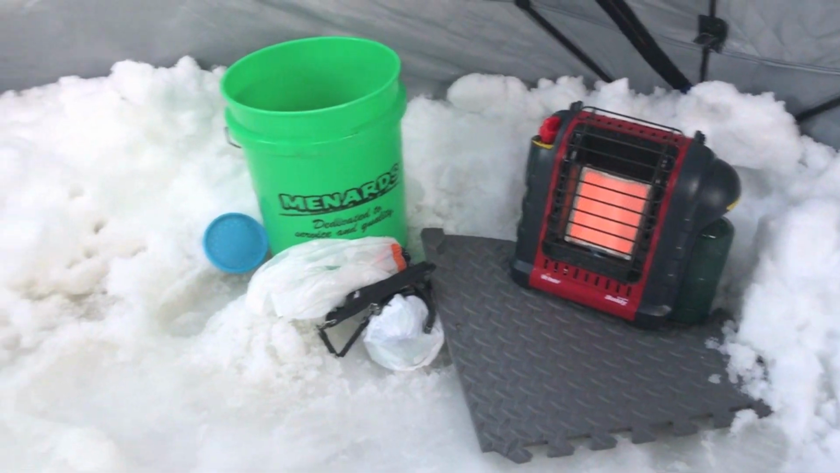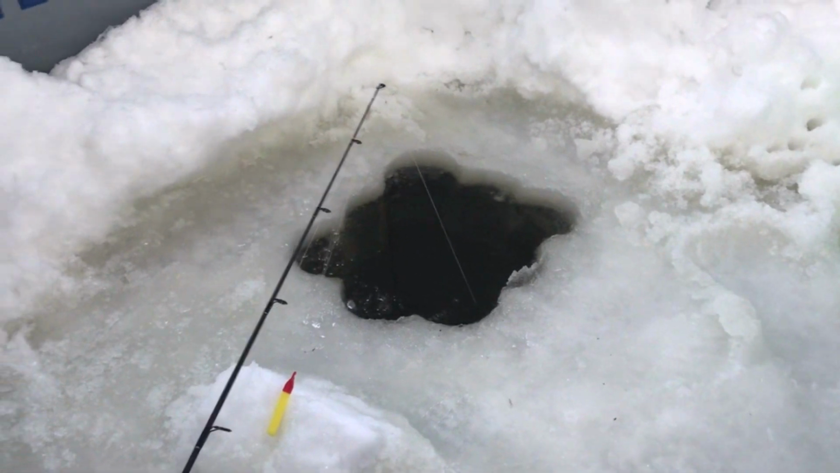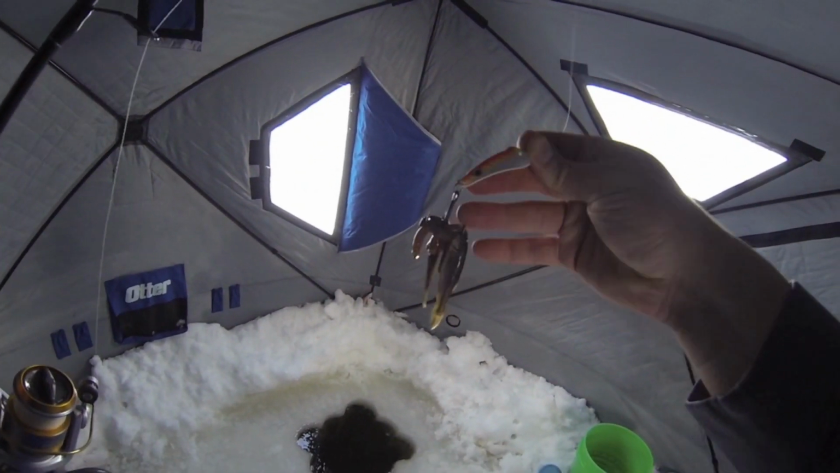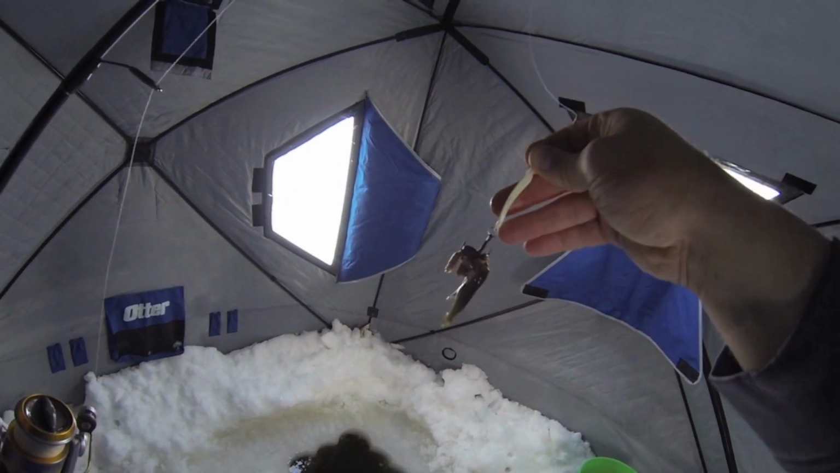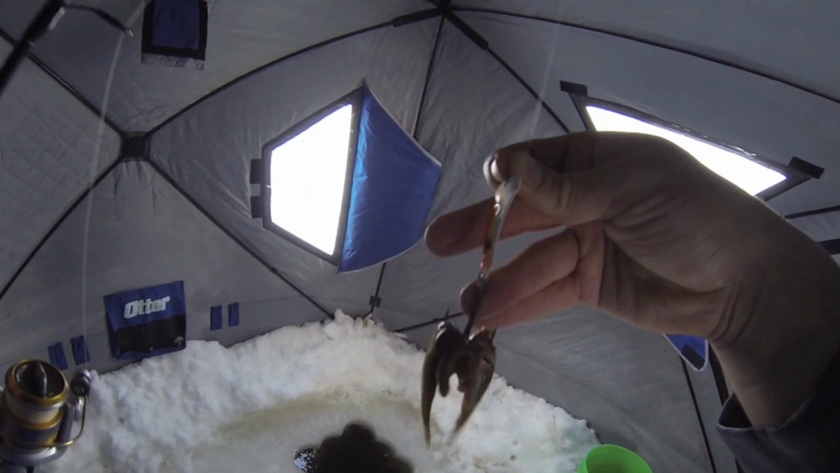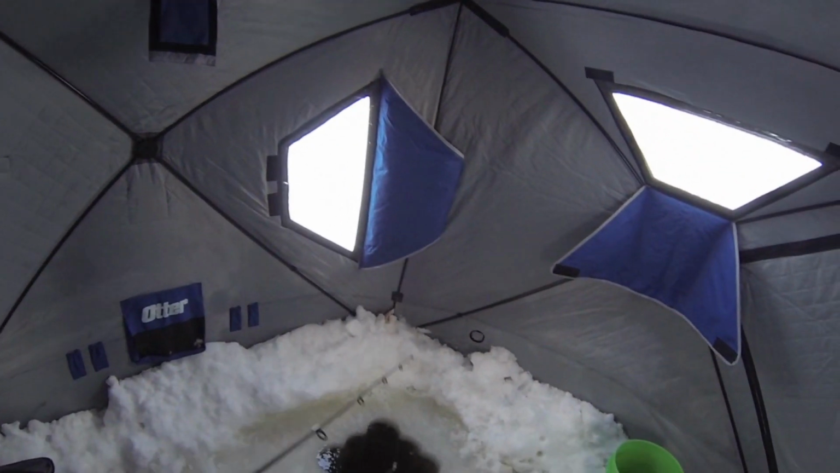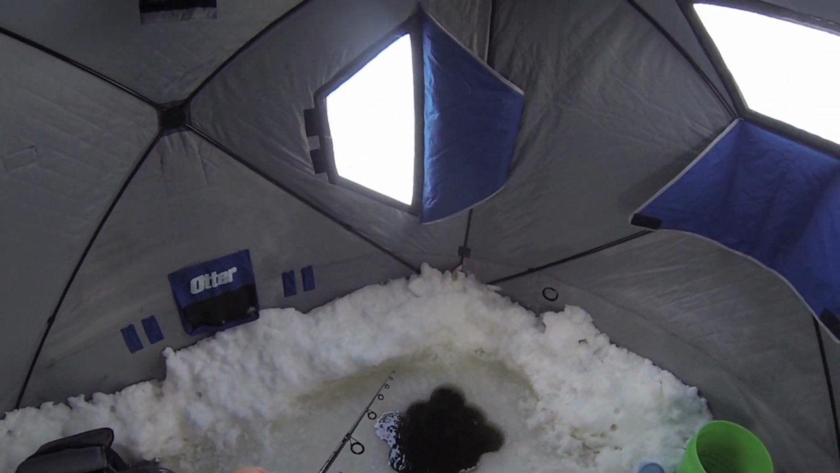And I got my heater there, got a Red Bull. We're gonna do it. So to kind of show what I'm using for bait here, I got a bunch of crawler on there, a couple fatheads, and I can already tell that the infamous mud puppy's already stealing some of my bait. But we're gonna drop it back down there. I think I'm good to go.